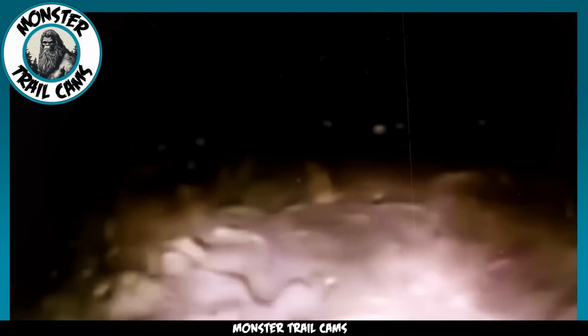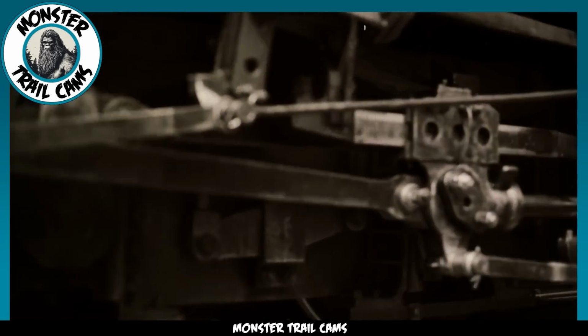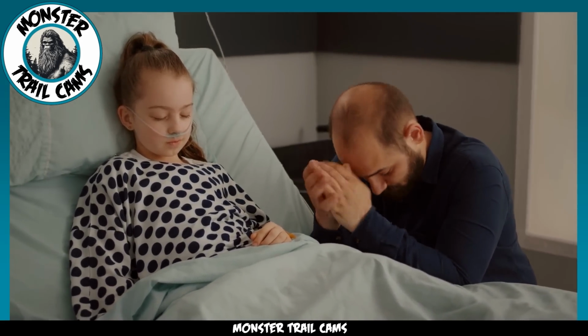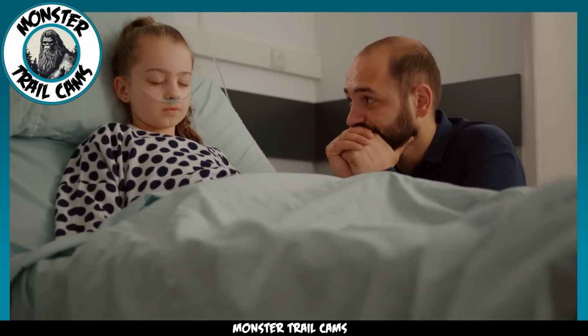However, there's a little more to this story that might suggest we just witnessed a ghost. This particular area has been rumored to be haunted since the late 1800s, when the child of a farmer met a grisly end on the nearby train track. The girl was only 14, and her father was never able to accept her death.